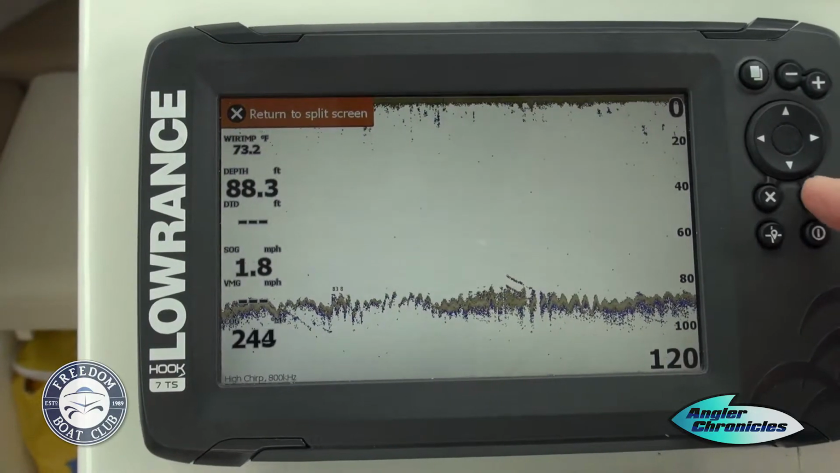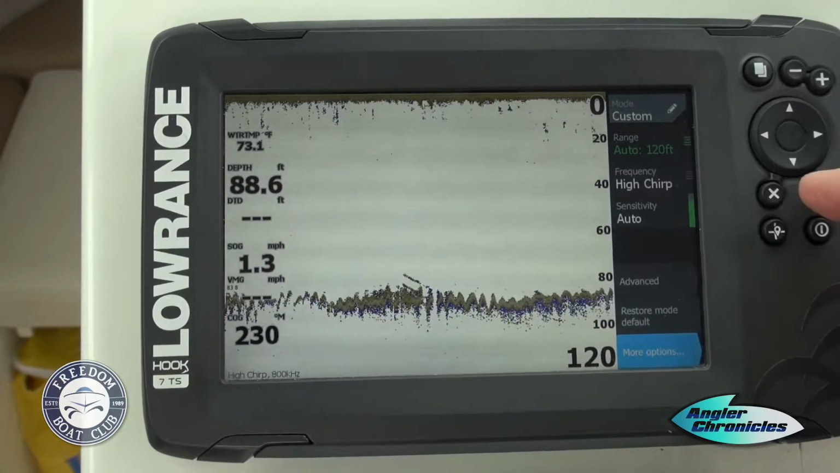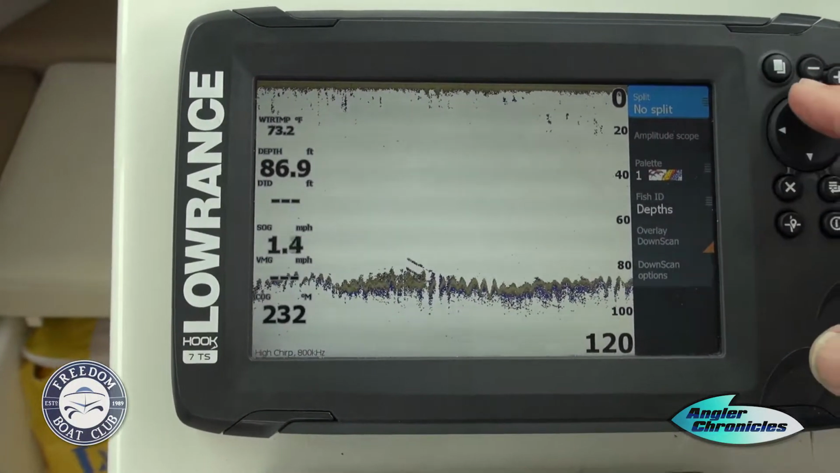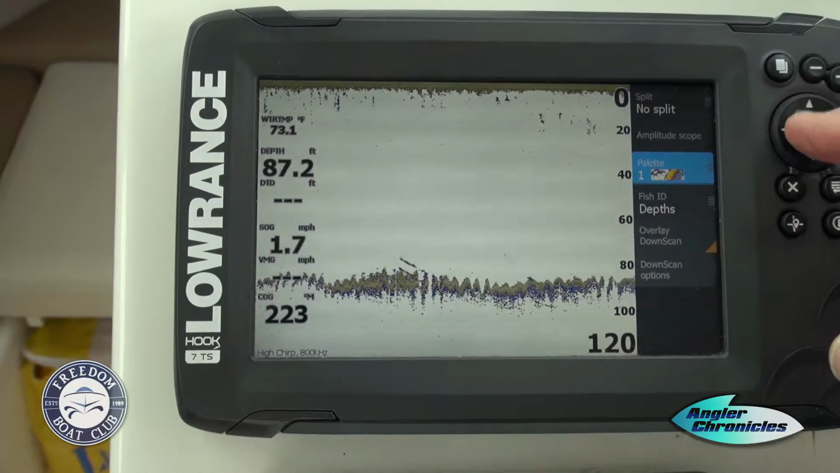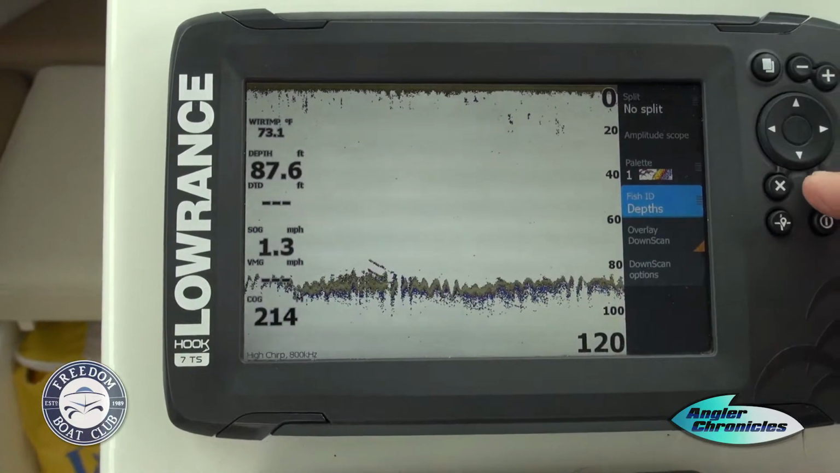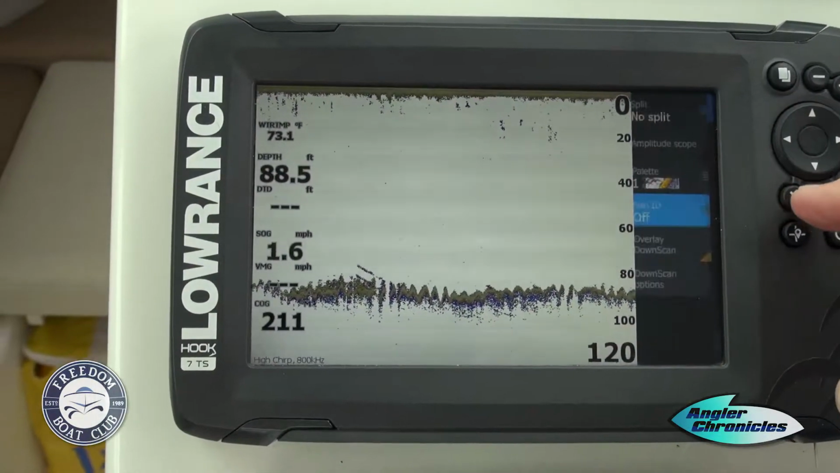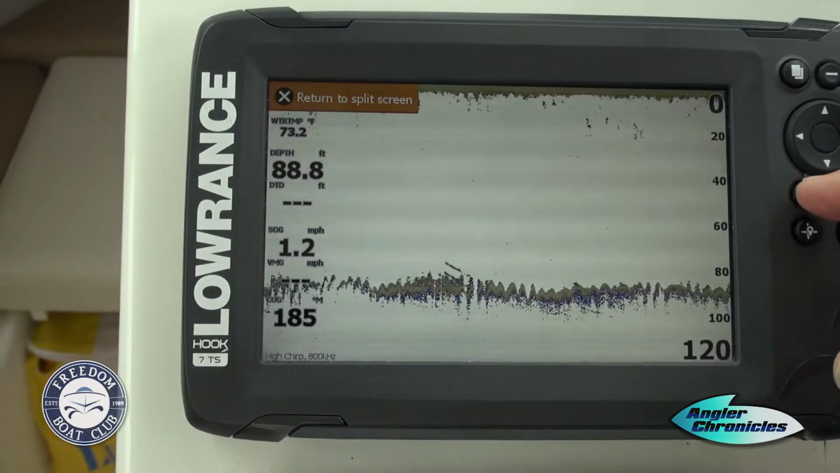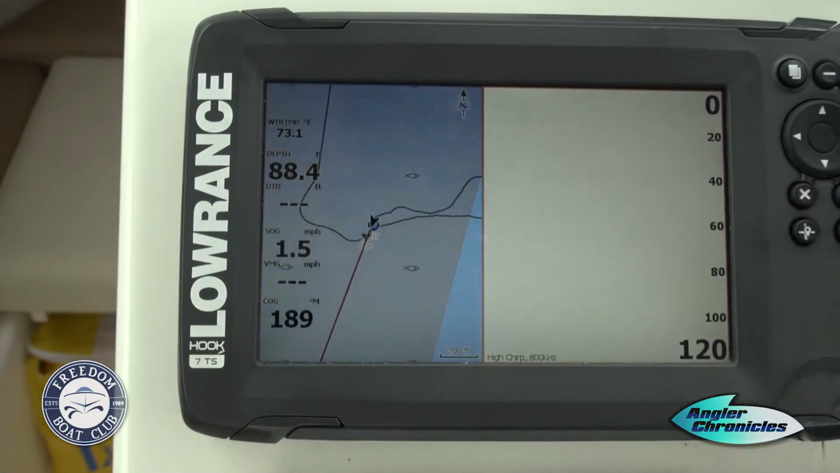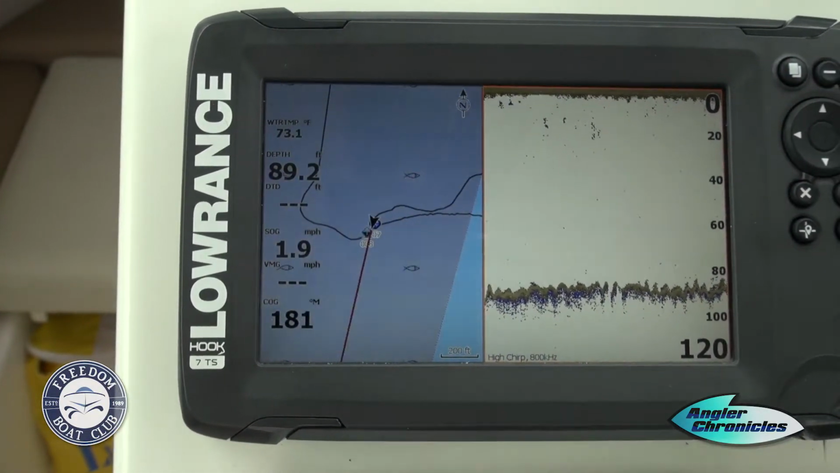And then the other thing I want to do is come in here, and I've got this with more options. I'm going to come in here, and we can put our amplitude scope. We can also fish ID. I'm going to take that off, and that's not one of Danny's favorite, and we'll go ahead and bring that inside here. And now we have a good focus on the bottom here on this hard spot.